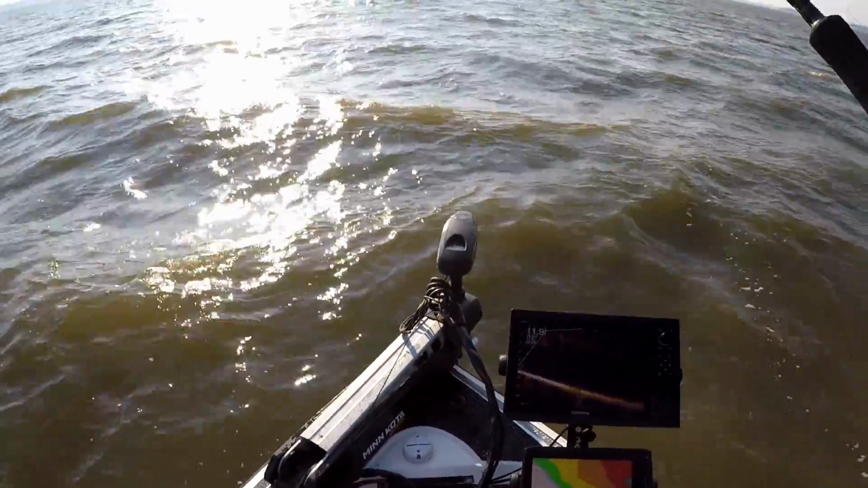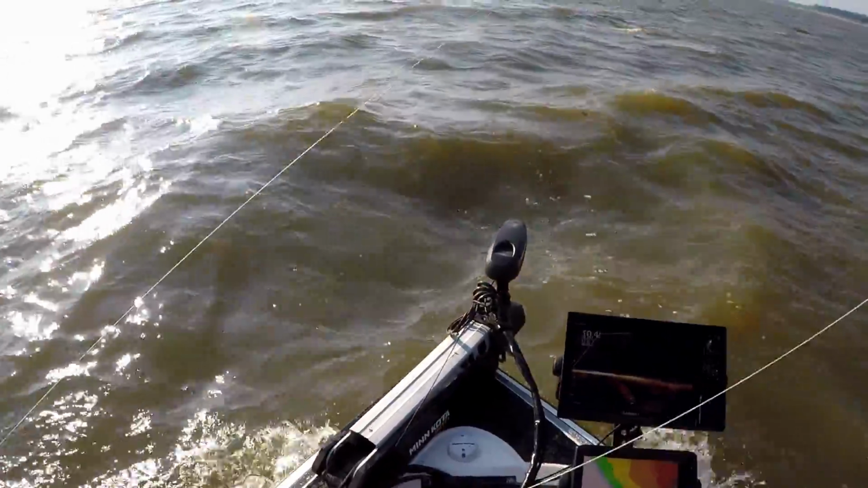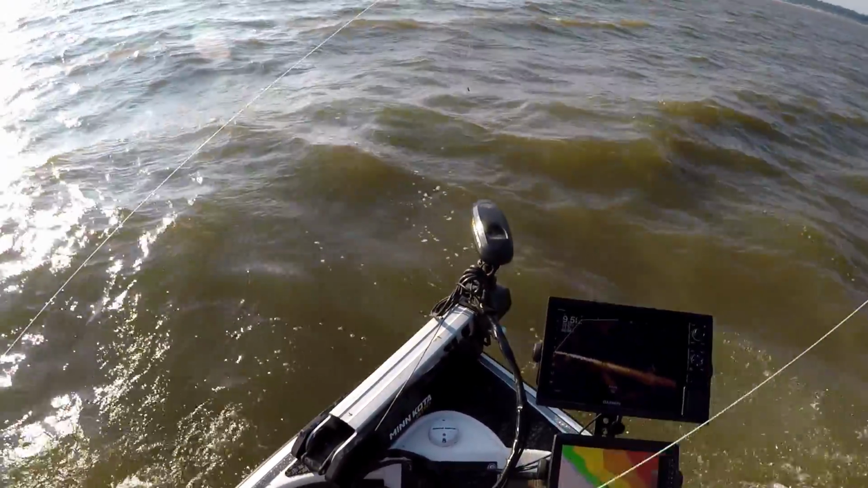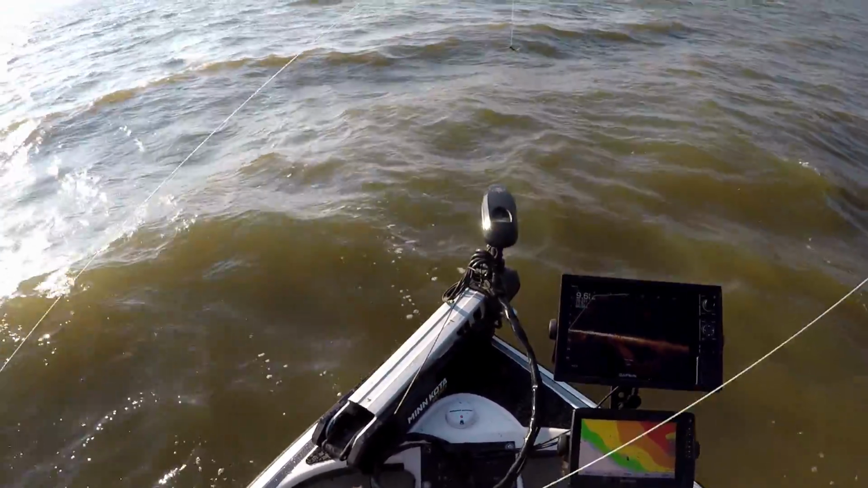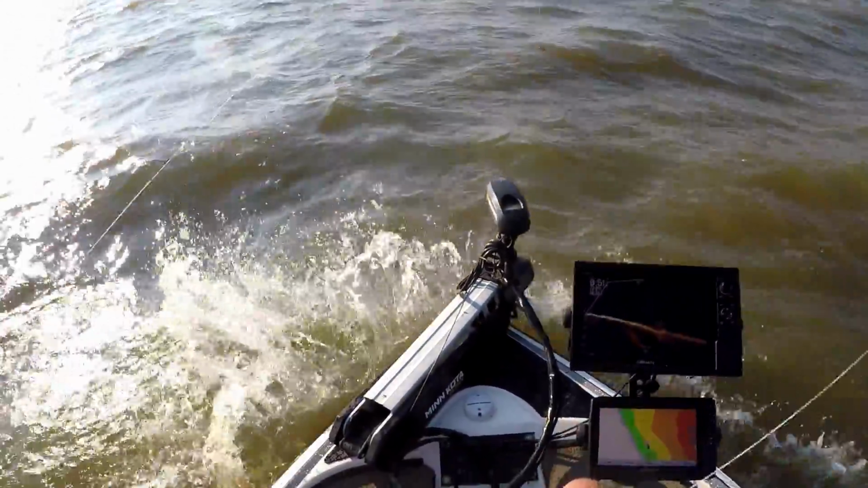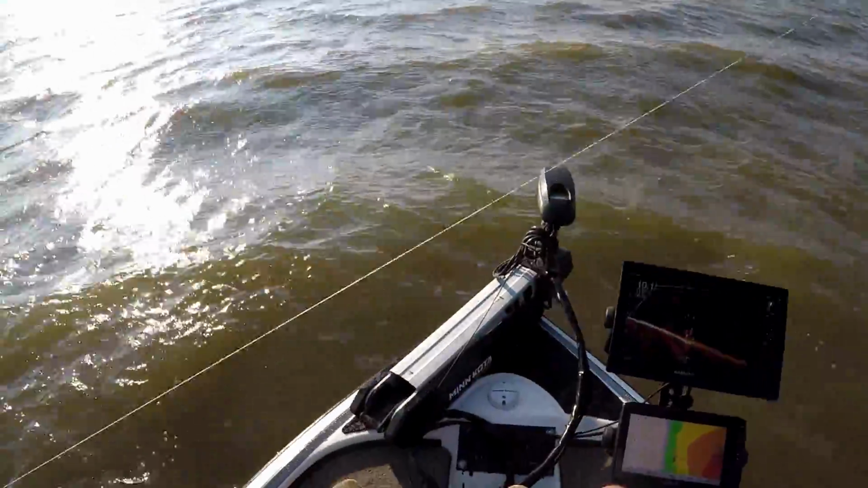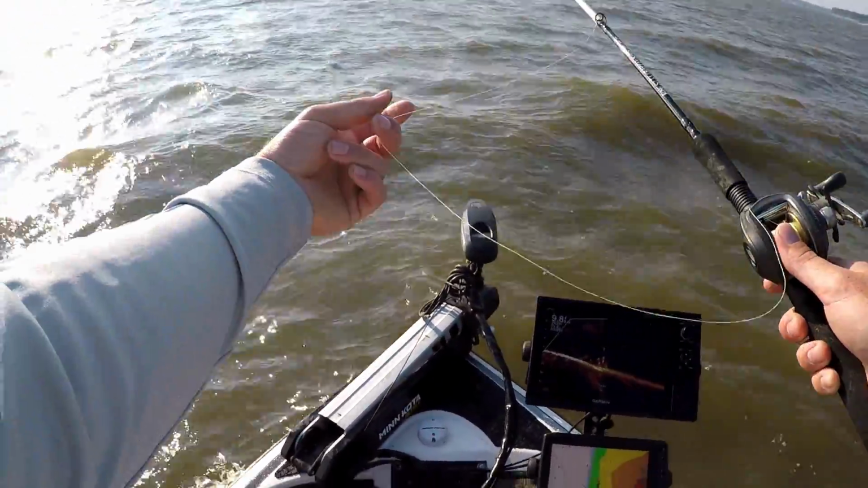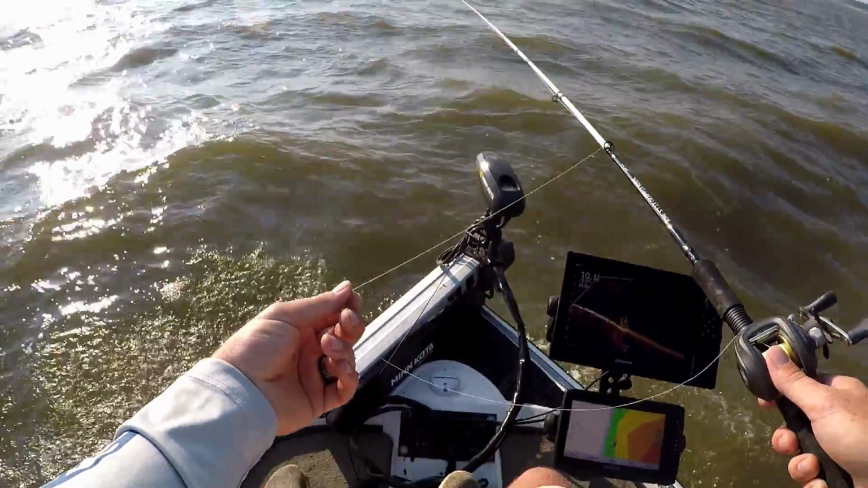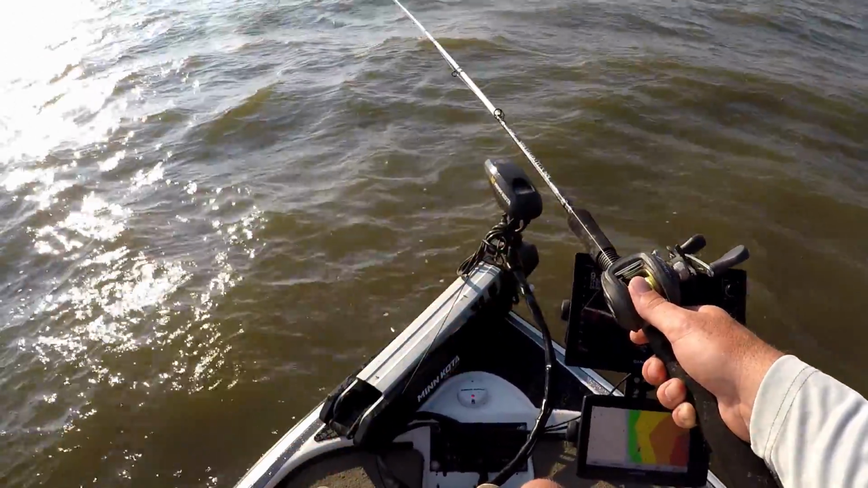Dang, these suckers are everywhere out here. So there's another wad of them on the bottom there coming up, about 20 foot out. Live scope's coming out of the water, it's so windy. So I'm just gonna pitch to those and drag it right through them. Try to stay above them. There we go, right there.